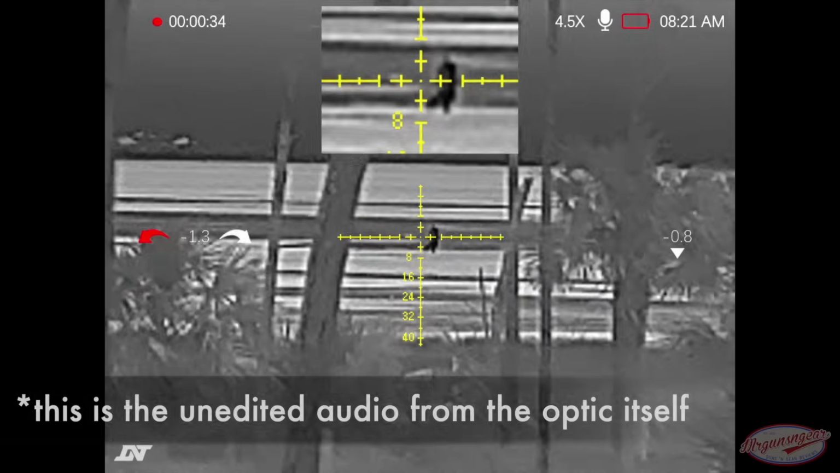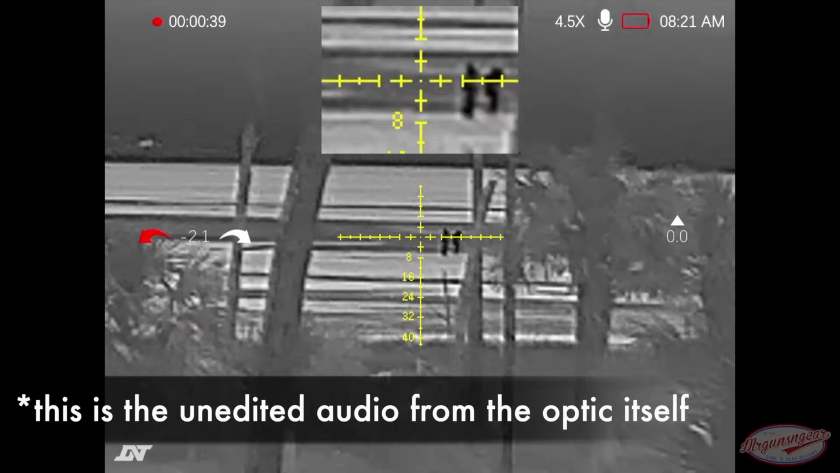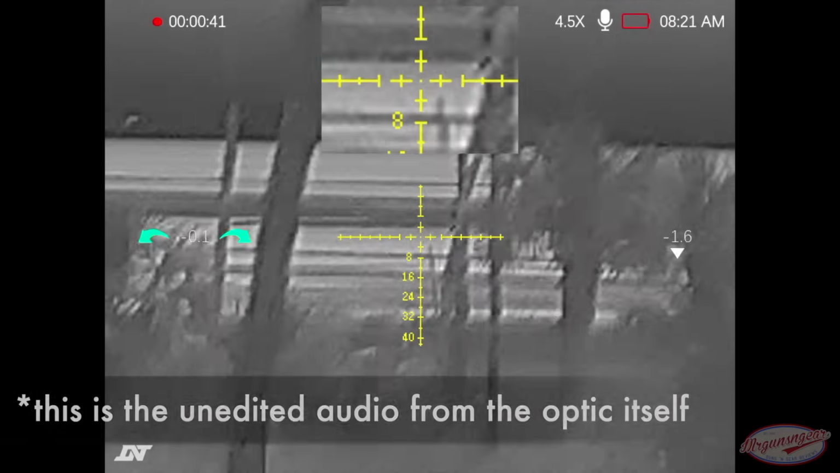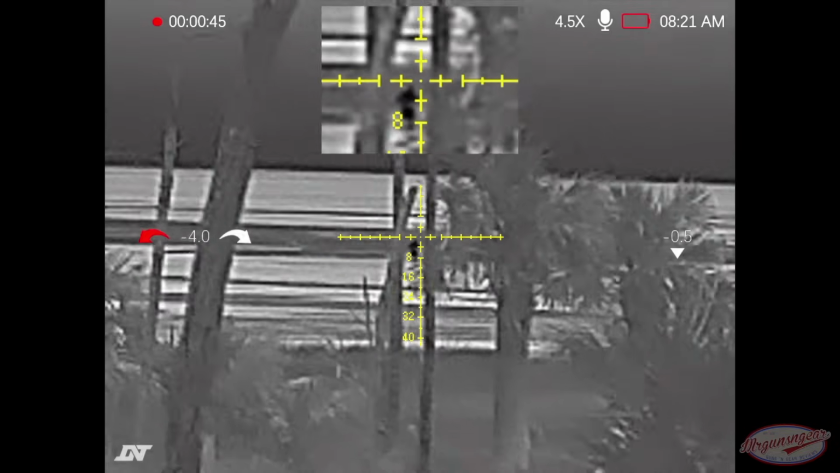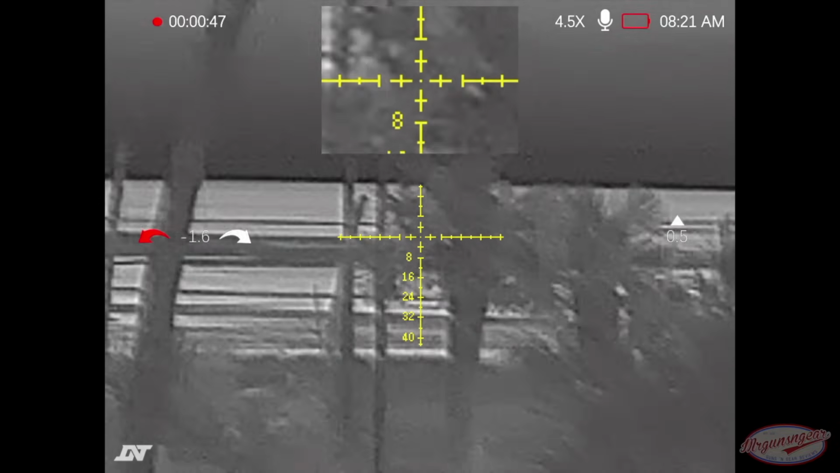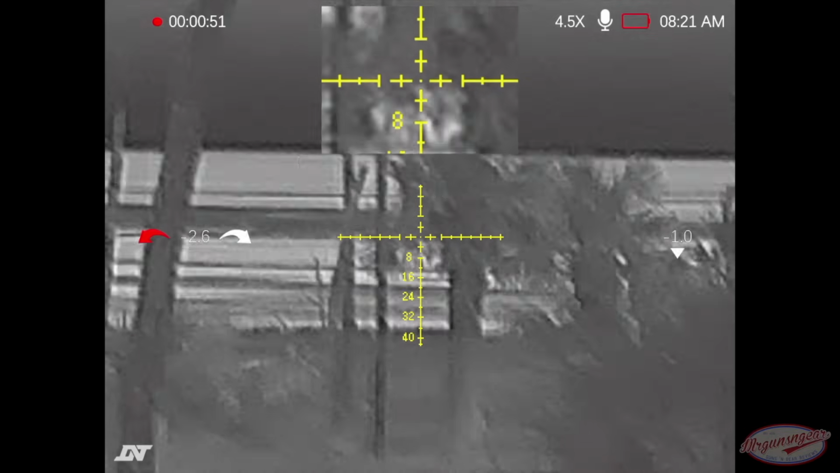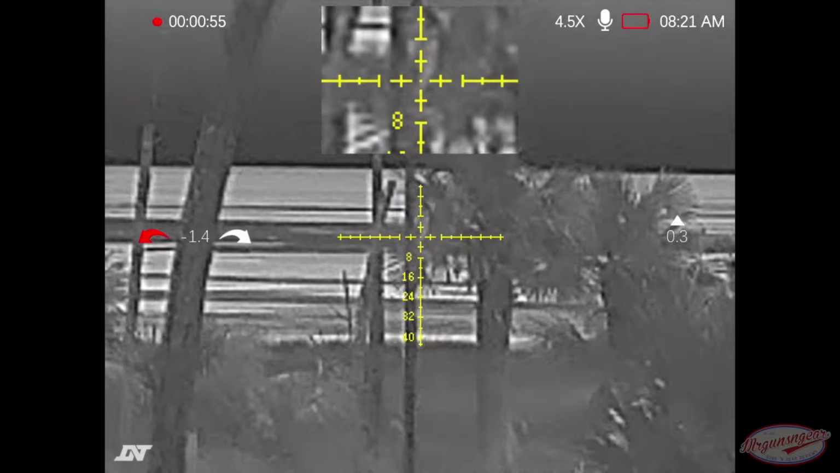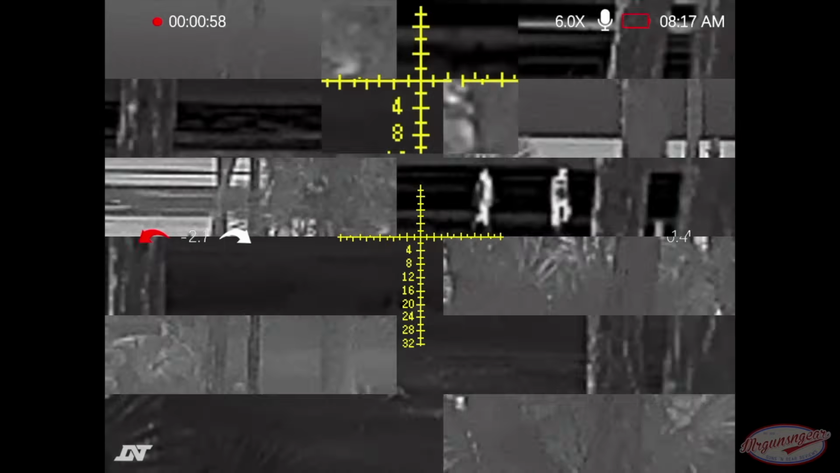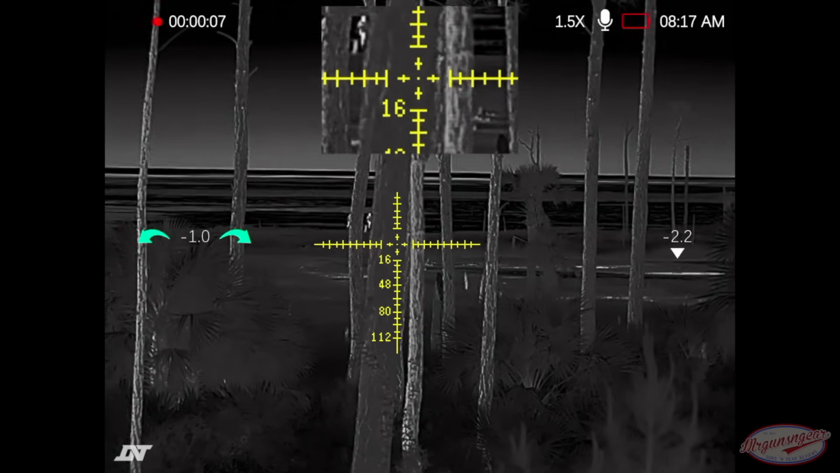Obviously, we are not weapon mounted at this point. That's why it might be a little wobbly. Those people out there, they are small statured females, both under 5'6". It is dusk right now, so if it was actually night, they'd be popping a little bit cleaner. But they're out there well past 600 yards. If I had to guess, just doing quick math here in my head, it's probably about 800 yards away. And right now, we're at about 500 yards, maybe 450.